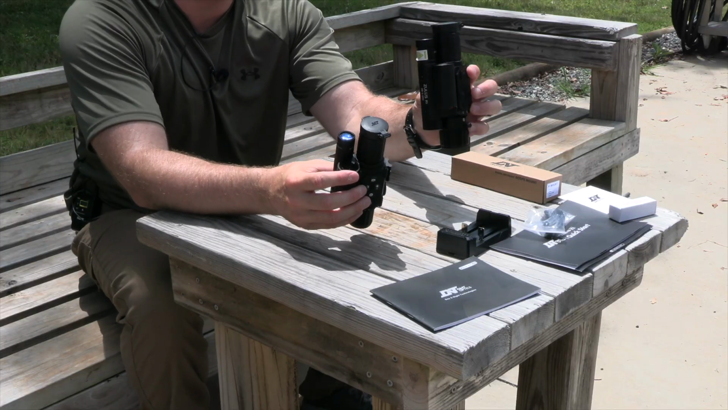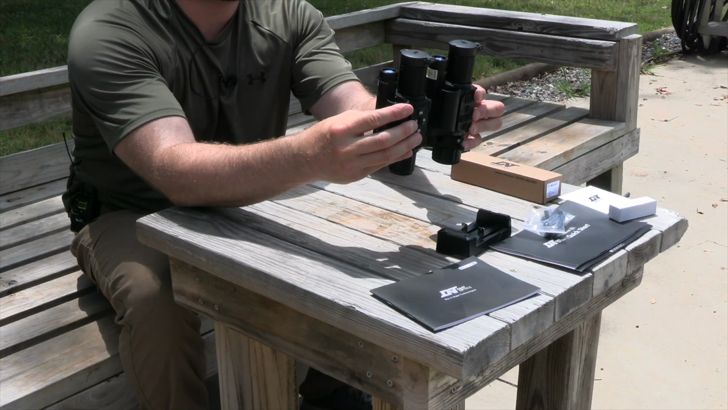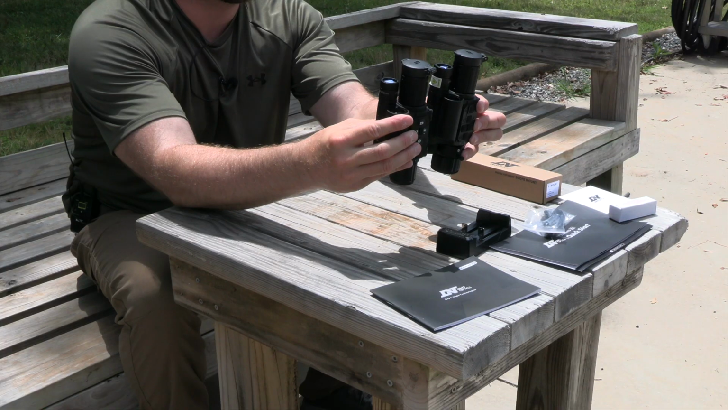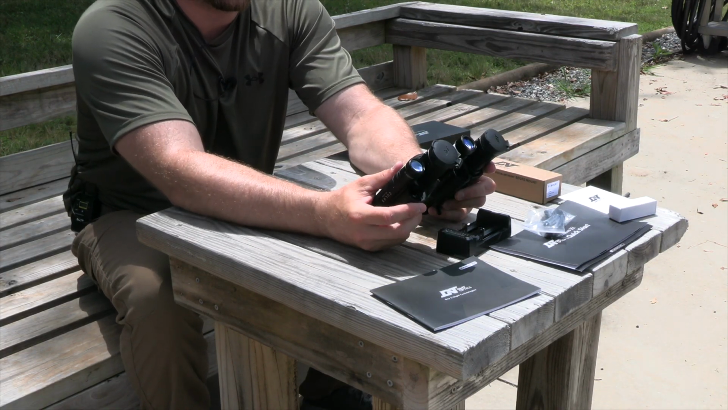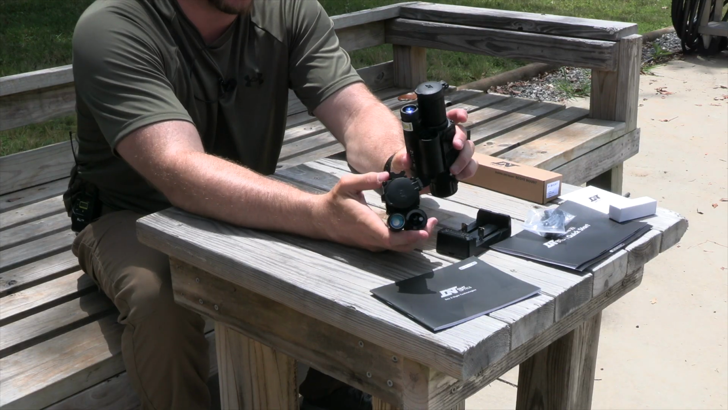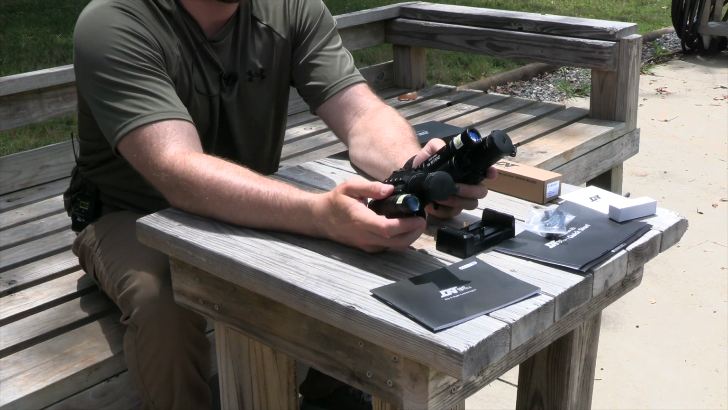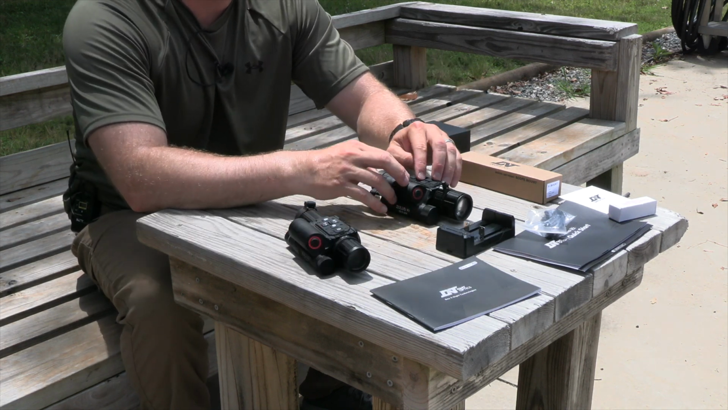So I've got the V2 here on the left side, I've got the V1 over here on the right hand side. So you can see that the size is very, very similar, and they're very lightweight, again in comparison to a lot of the daytime and nighttime optics and offerings that are out there. It is a really nice compact unit. So the V1, lay it right here on the right. The V2, we're going to lay it right here on the left.